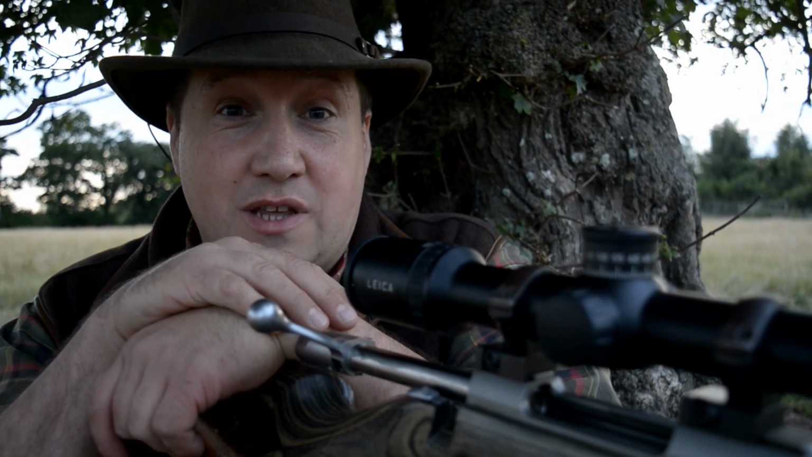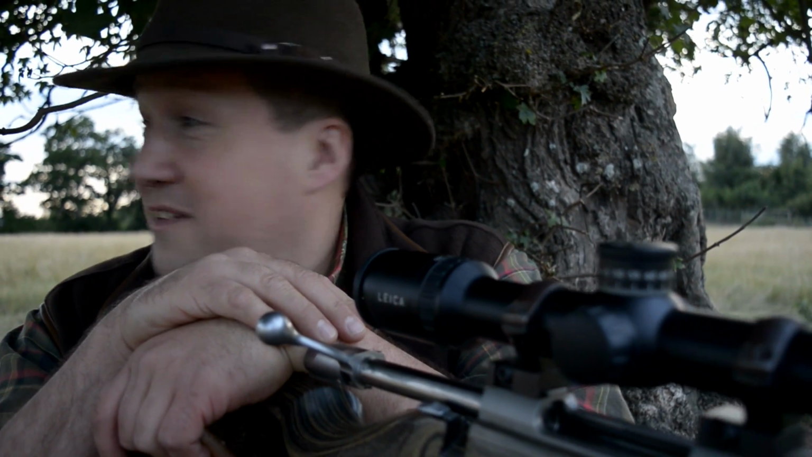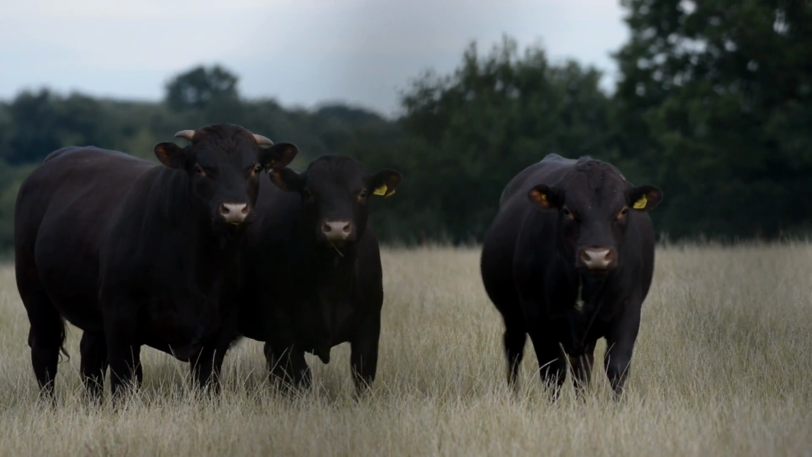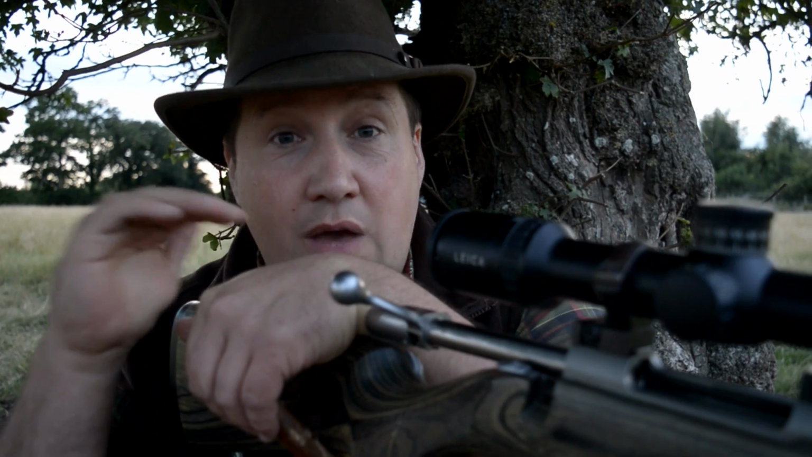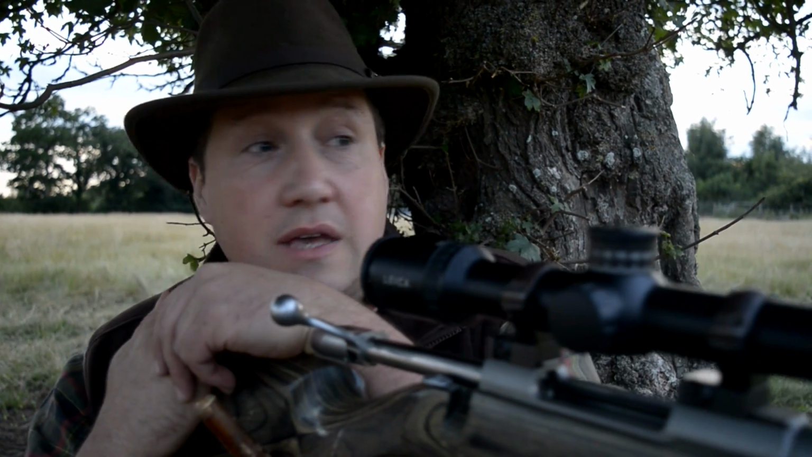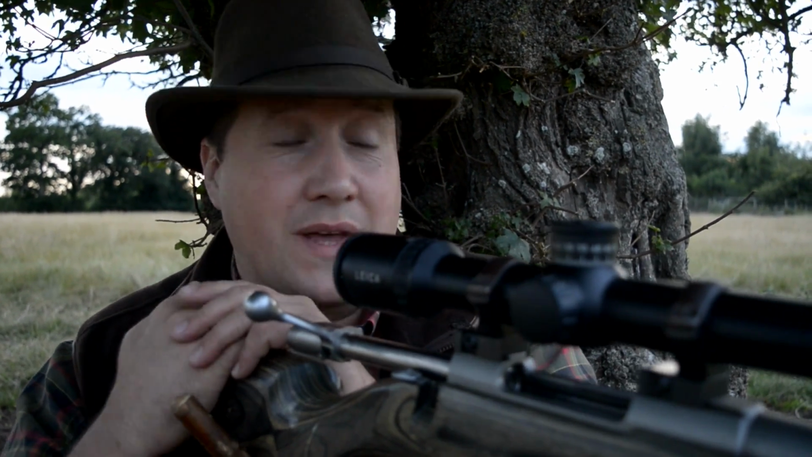For a minute I thought that was just going to be a load of old bullocks, but luckily it's not. So we came out and we started calling. Went through all of my lower squeaks and built it up a little bit, started to crescendo up, nothing. Flicked over to the silver fox again, which is always a fantastic call.